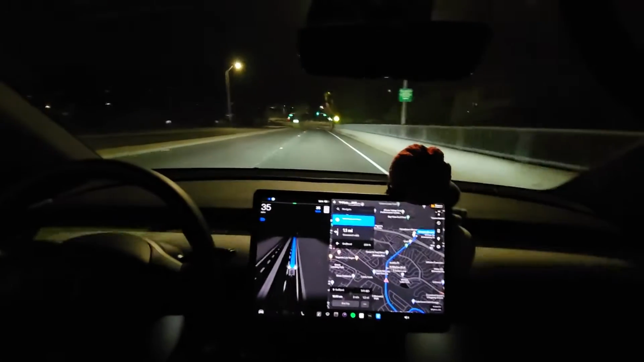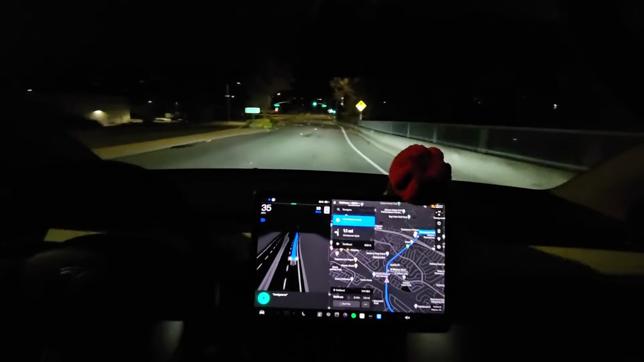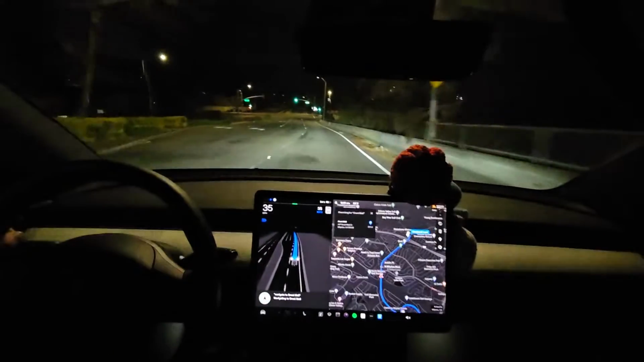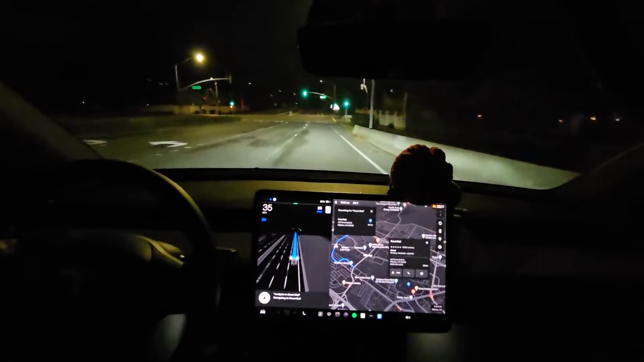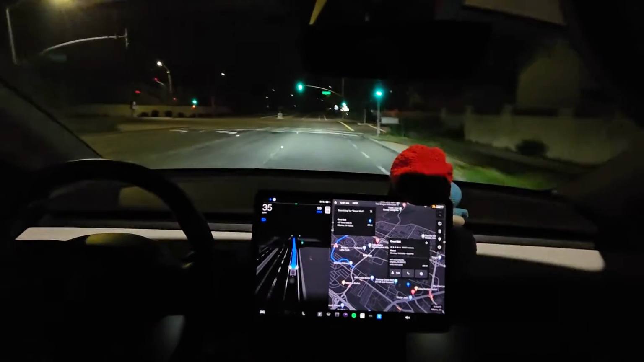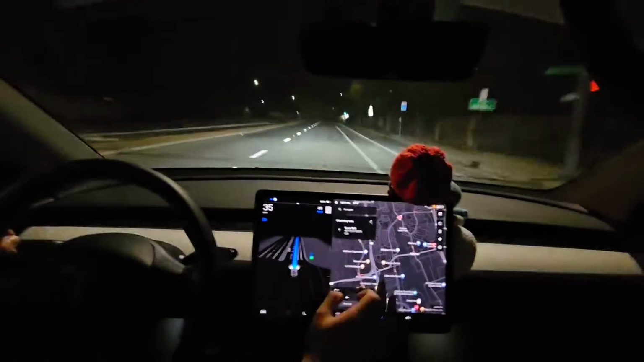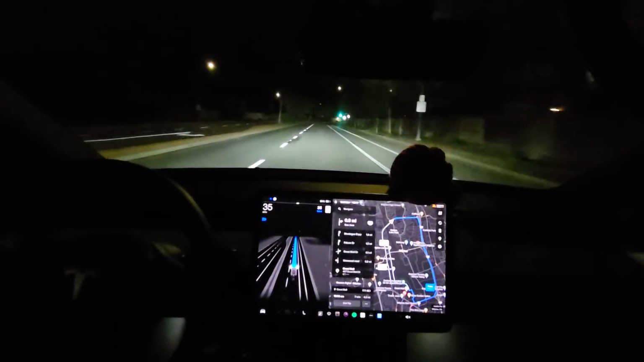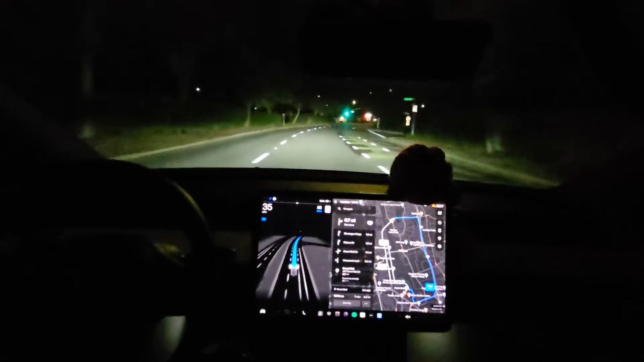Place to U-turn. Oh, maybe here? Can I U-turn here? Navigate to Great Mall. Oh, I'm probably too late. Yeah, no, that's too late. I'll let it keep going. Is there a U-turn up there? Let's try it. Oh, it's not gonna take the route I want it to take.